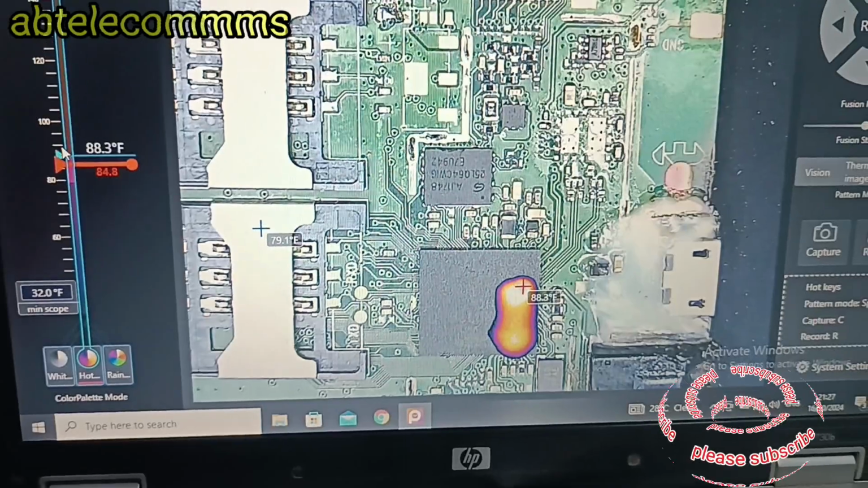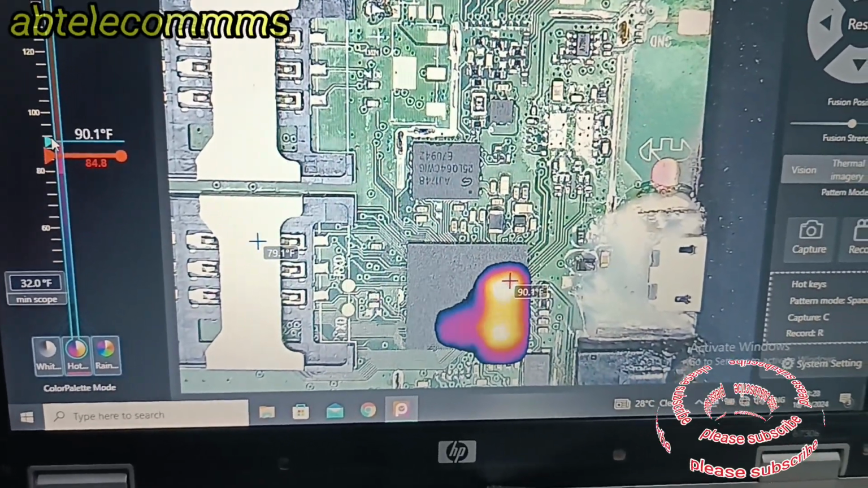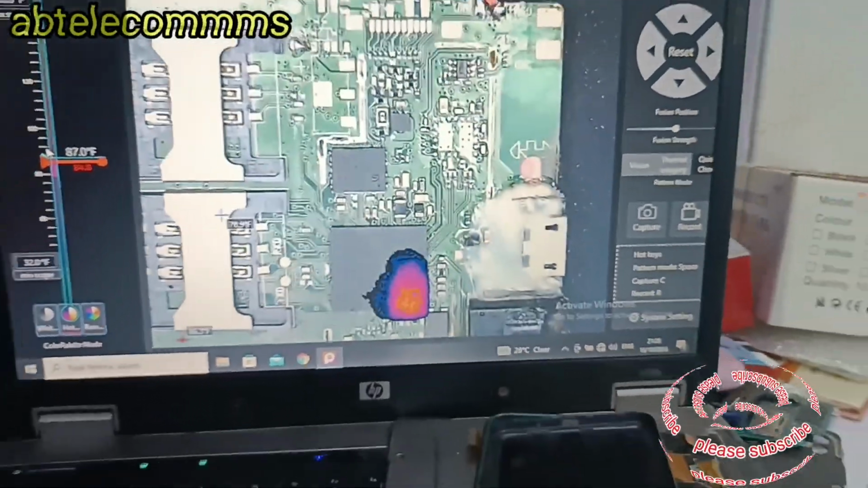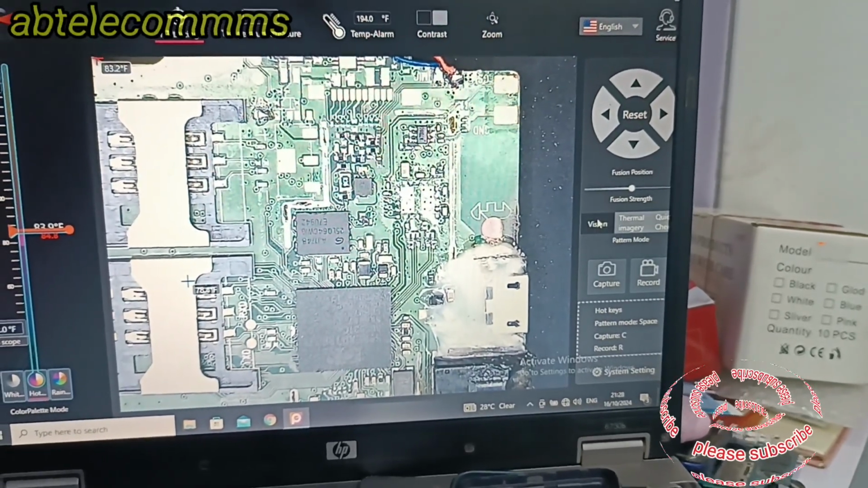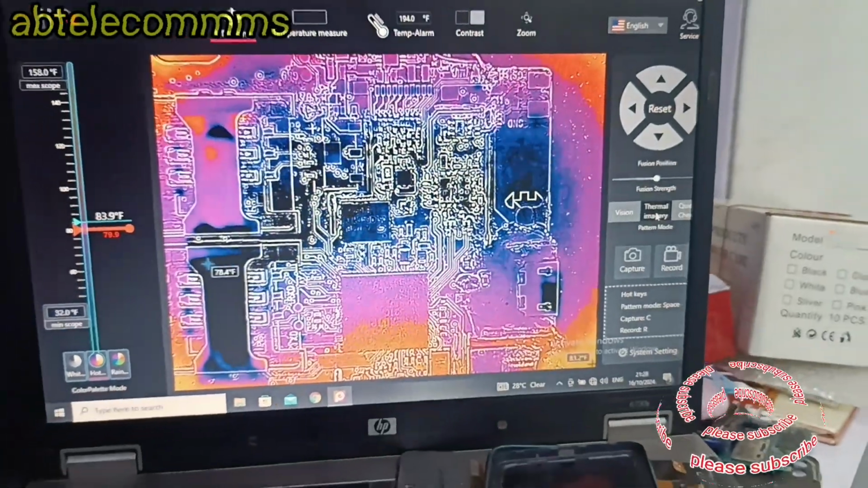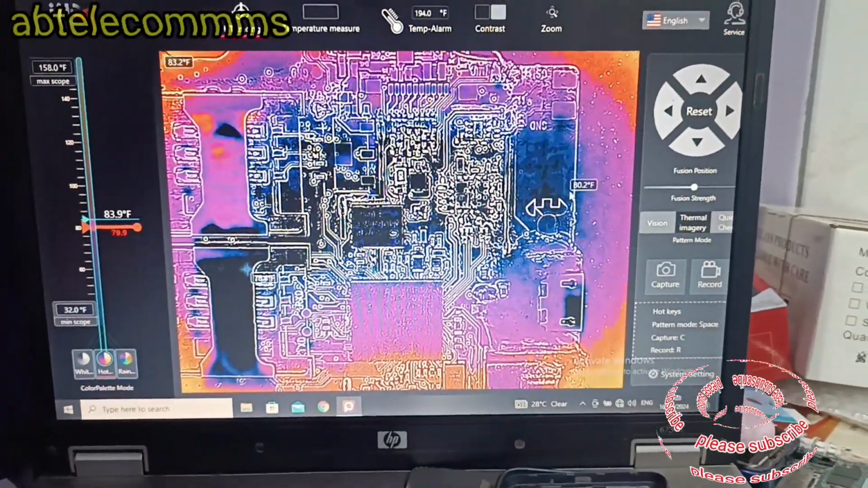I'm about to check exactly. You can see now, immediately I connect my black probe to ground, you are seeing that this chip is the main chip, which is the CPU, the central processing unit of the motherboard. That is what holds the motherboard together. Once this chip has issues, that is the end of that phone.